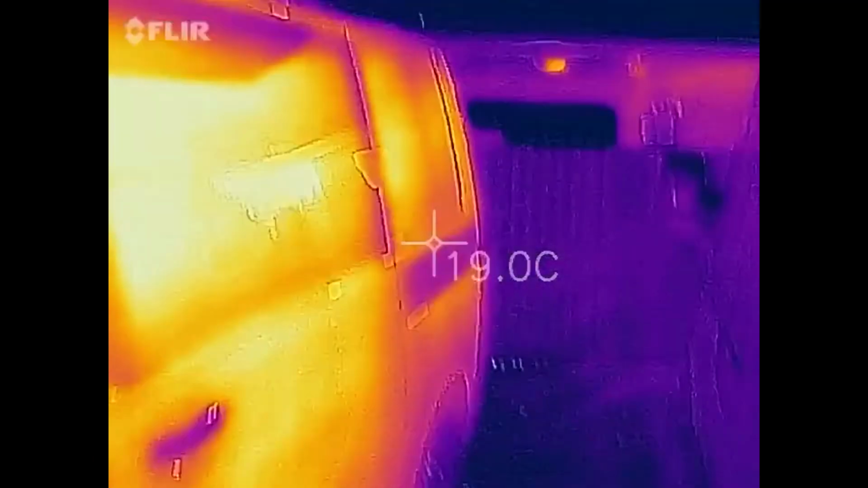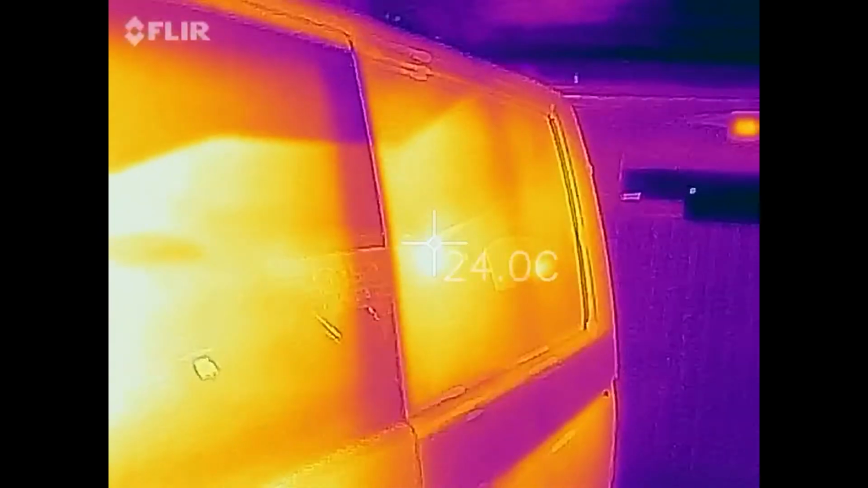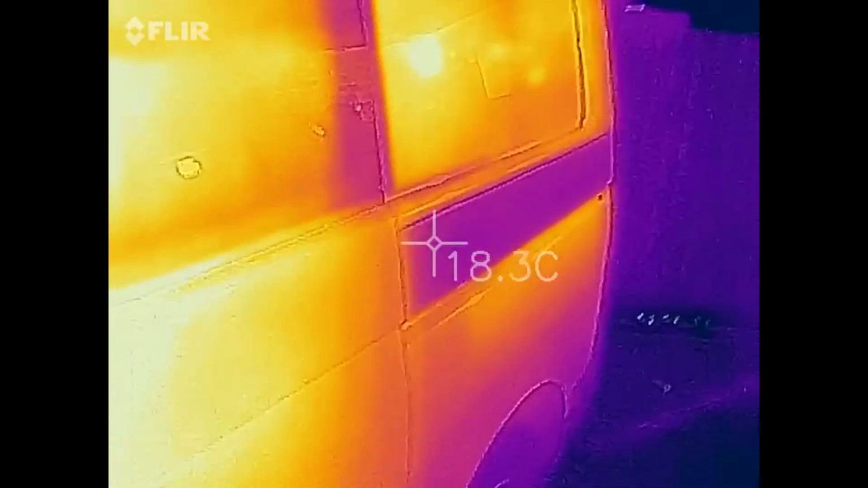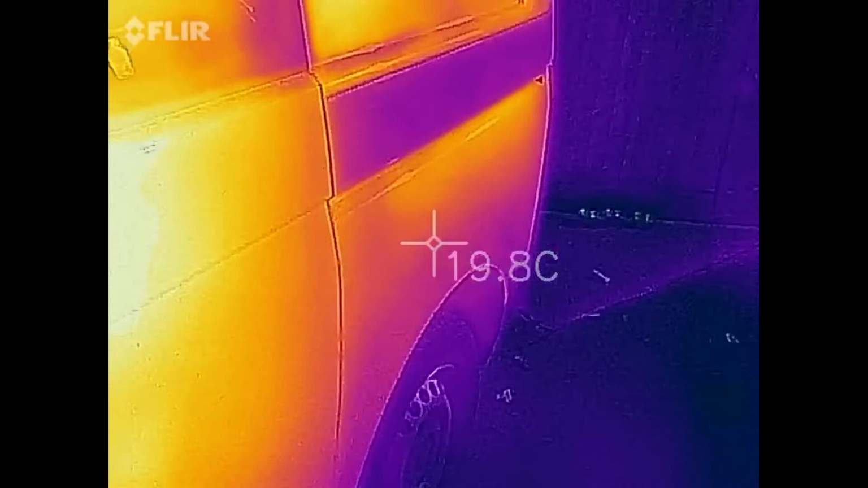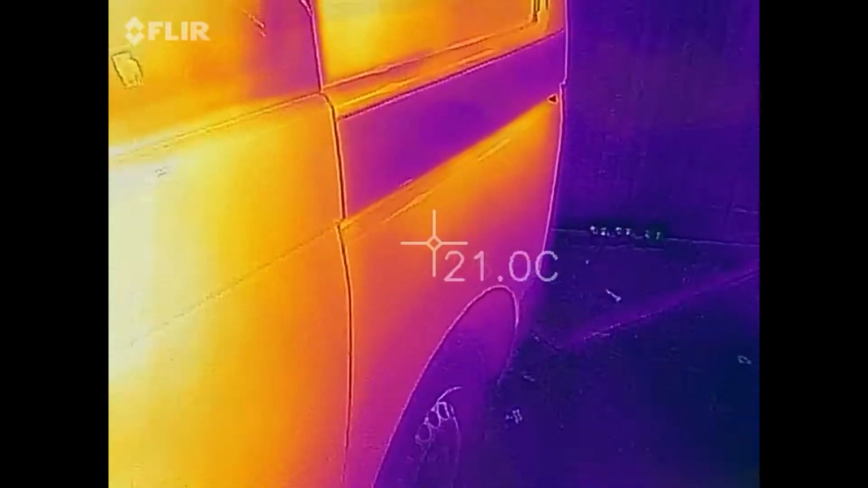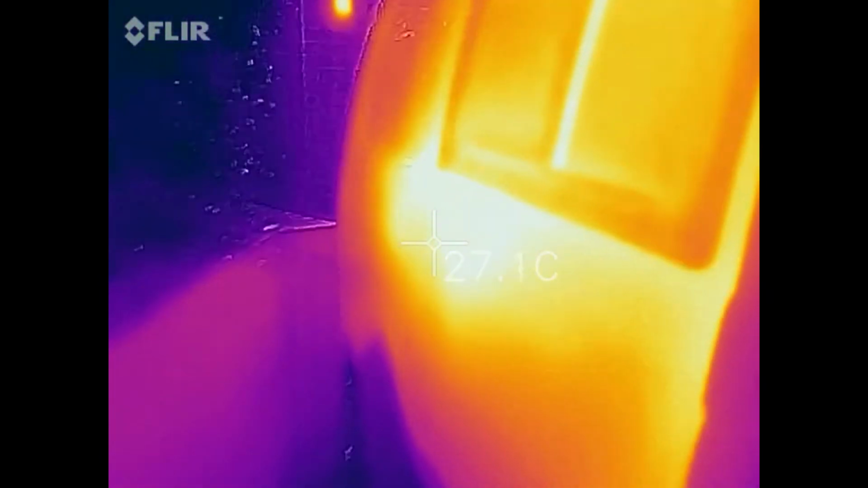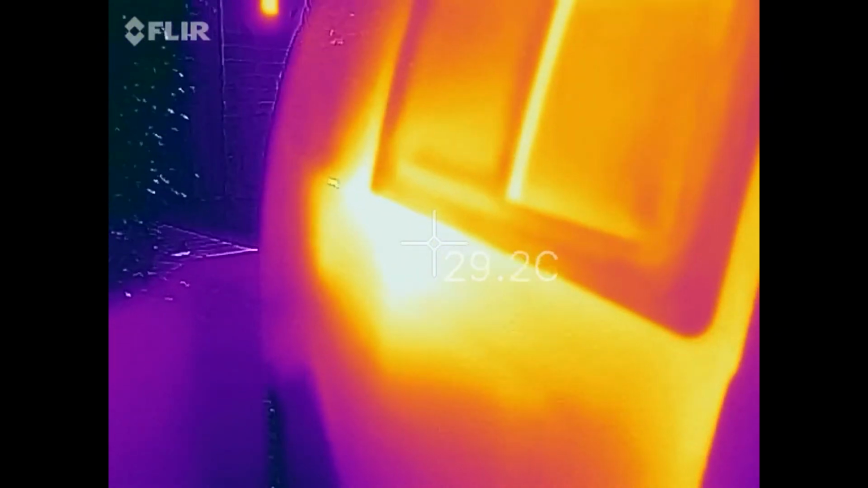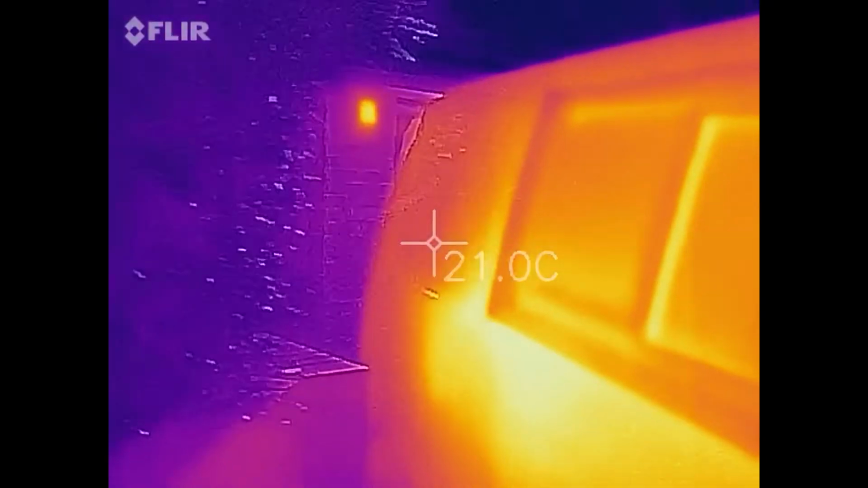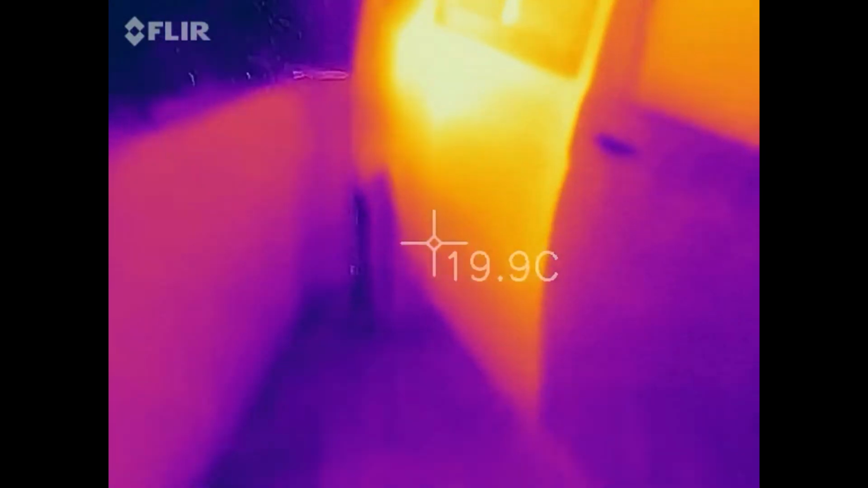We've got that panel glowing away. And then this is where the track is for the side sliding door. And there we've got the wheel arch area, which is showing heat coming through as well. And this side, oh wow, just look at the heat in there, 28 degrees on this side, and it was more over to this side. This side's glowing.